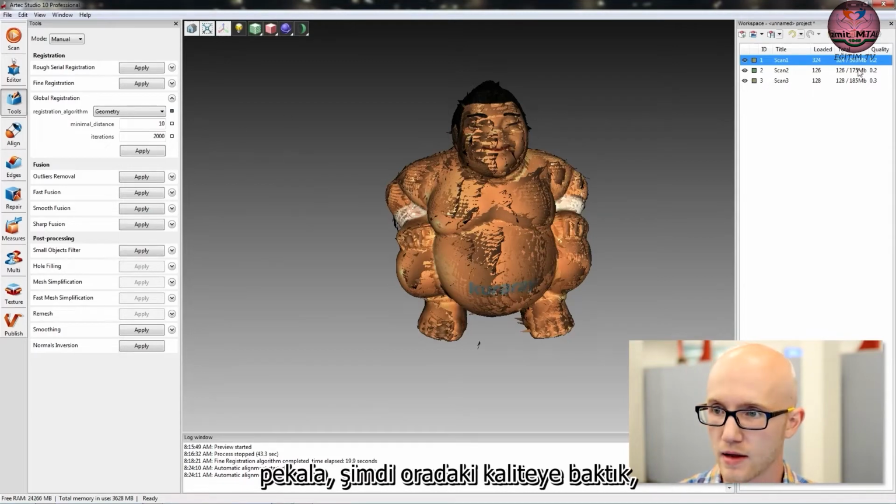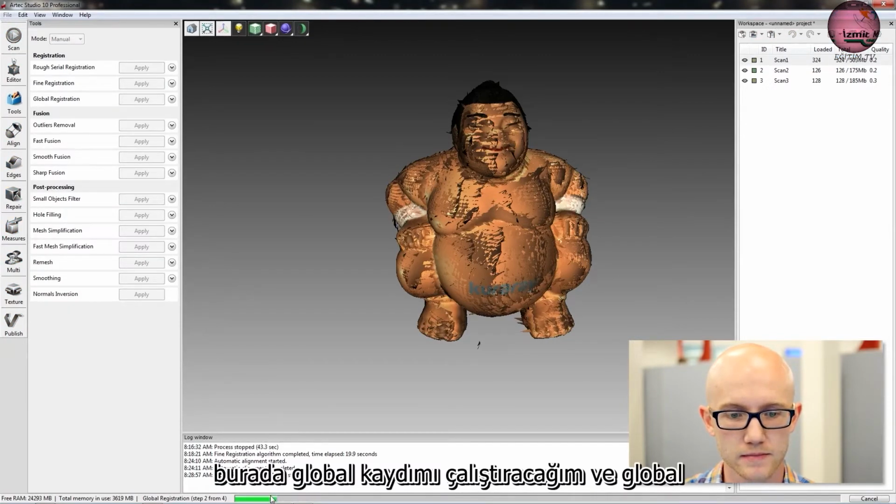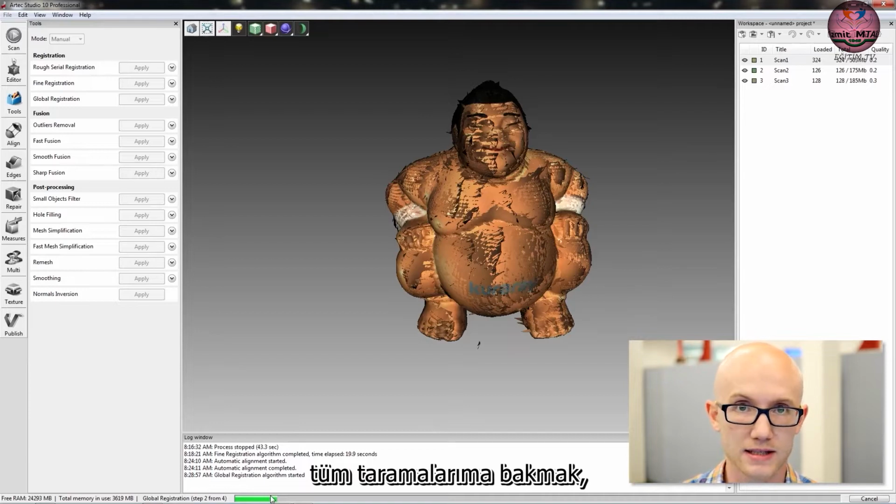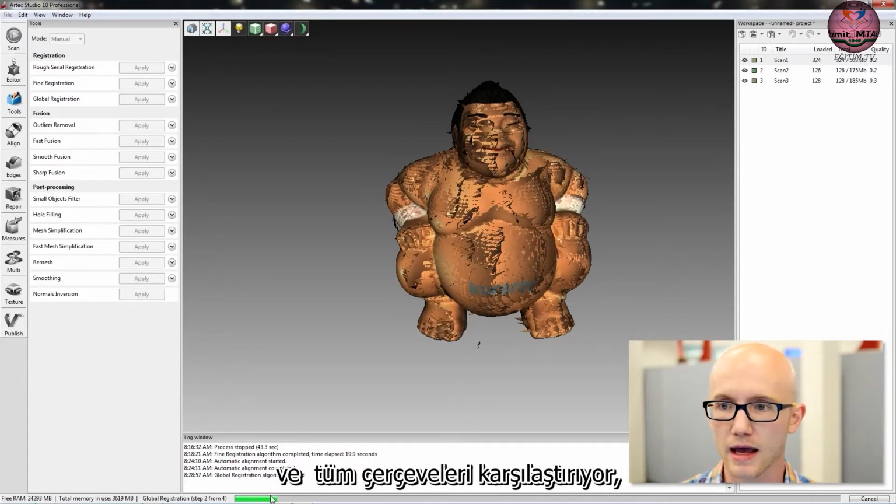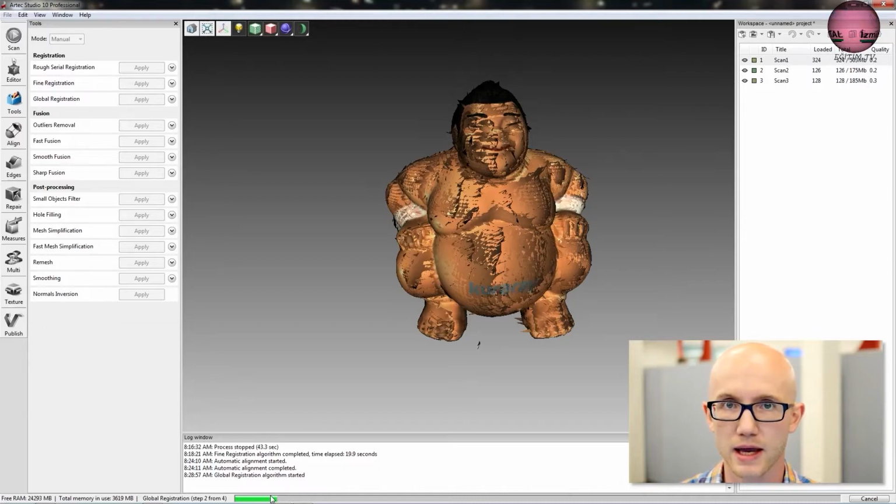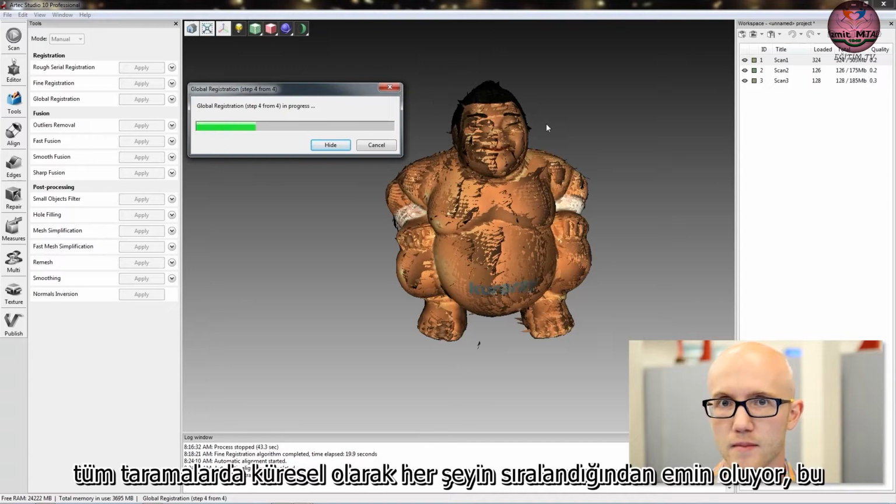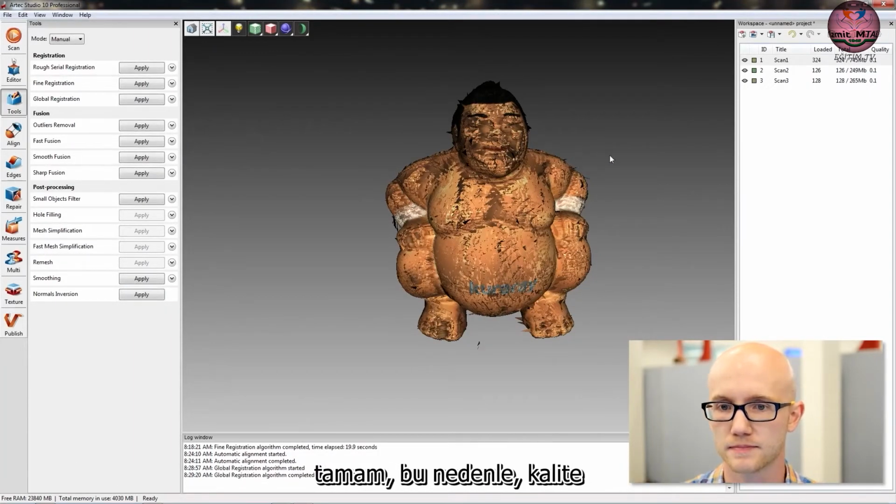All right, so now that we looked at the quality there, I'm going to run my global registration here. What global registration is doing is it's looking at all of my scans that I have selected, all the scans with the eye next to them, and it is comparing all frames, making sure everything globally across all scans is lined up. It's like a fine-tuned final alignment of your scans.